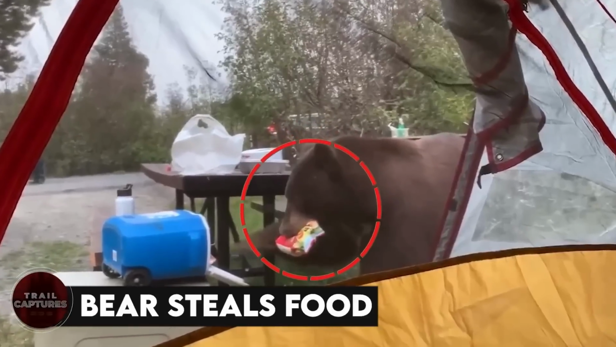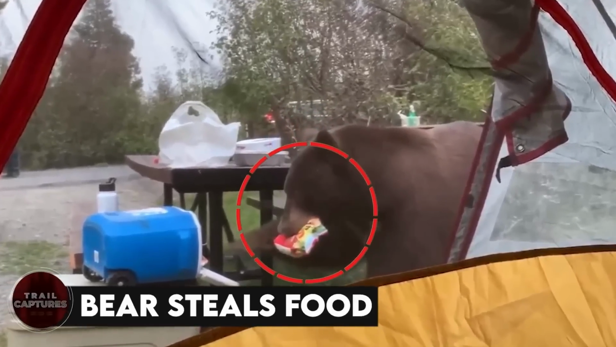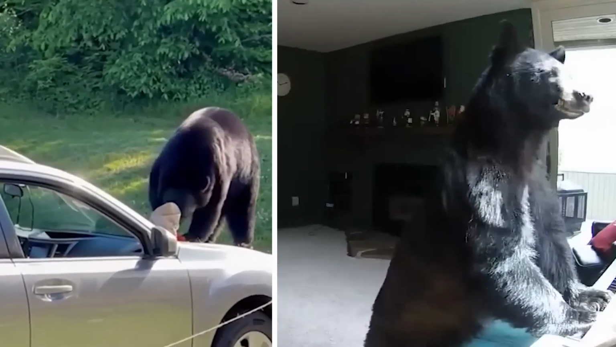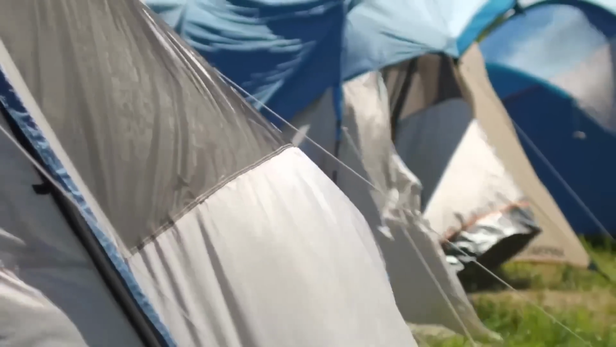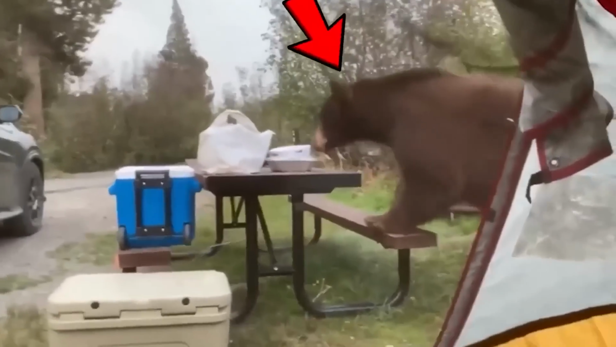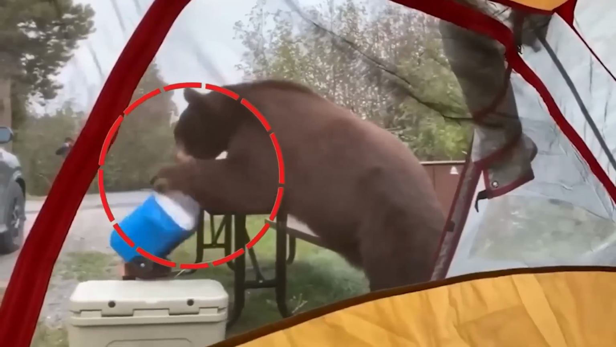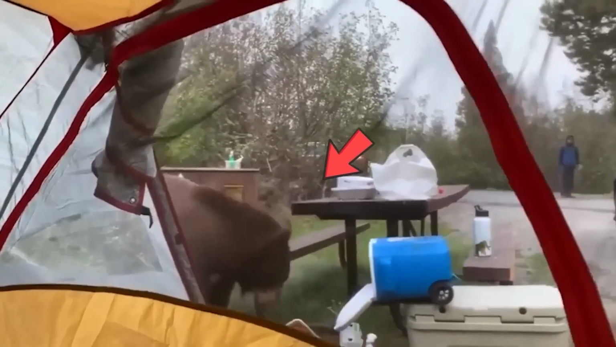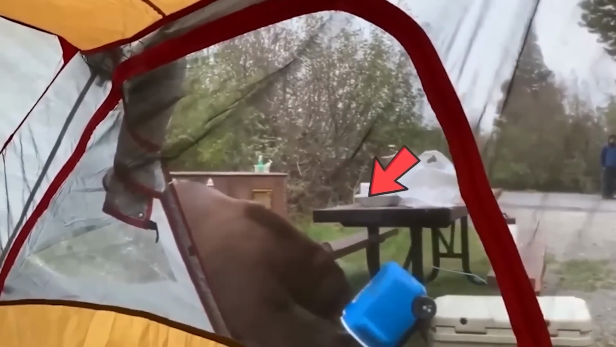Bear steals food. Another delicate balance between peace and horror is this encounter. People set out their tents on the trail side when a bear arrives at the campsite and steals their food. It opens the cooler to find hot dogs. Seeing a bear eating the goods carelessly is a captivating shot, perhaps.